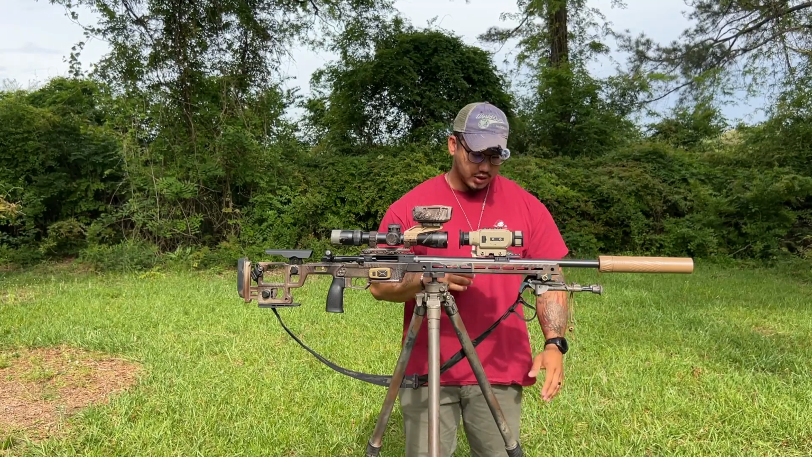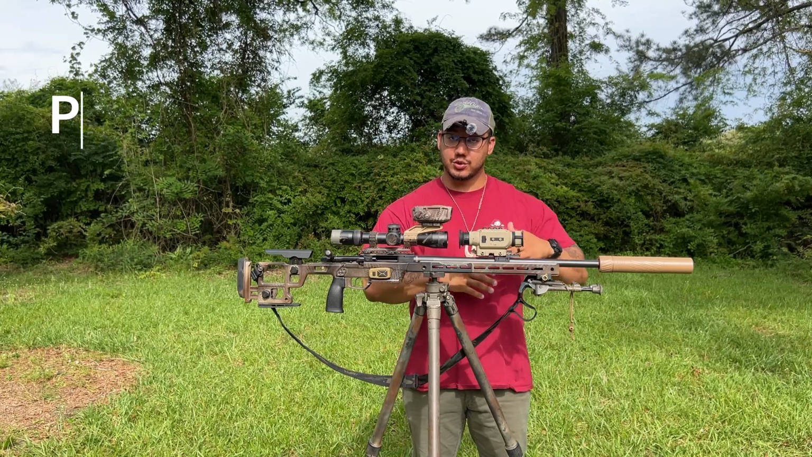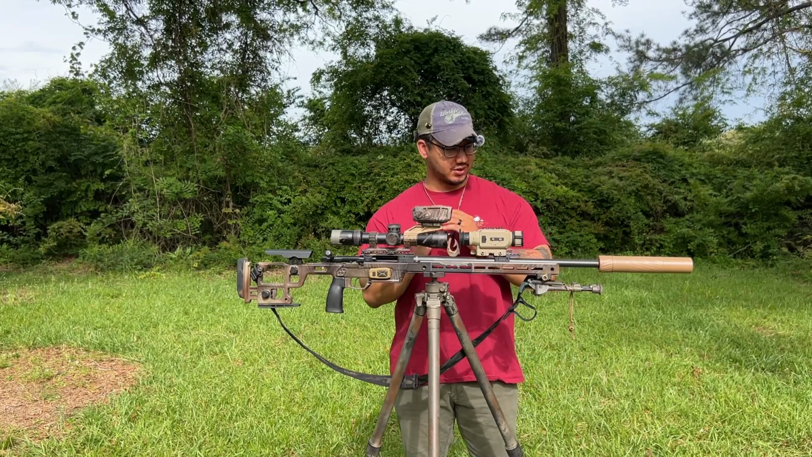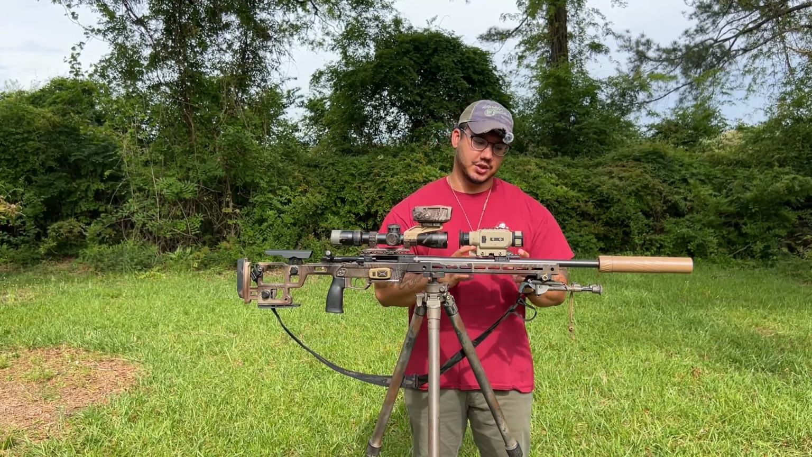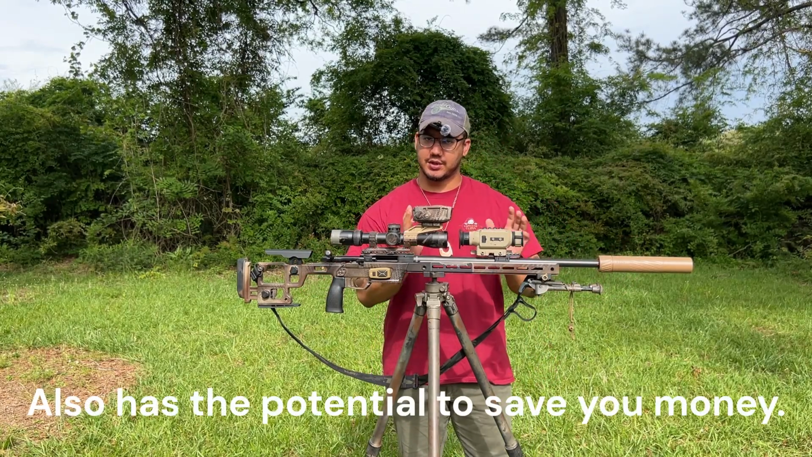So first off, the pros list. It turns your day setup into a night setup. This allows you to flex into two roles where you don't have to commit to an entire night gun and then have a separate day gun.